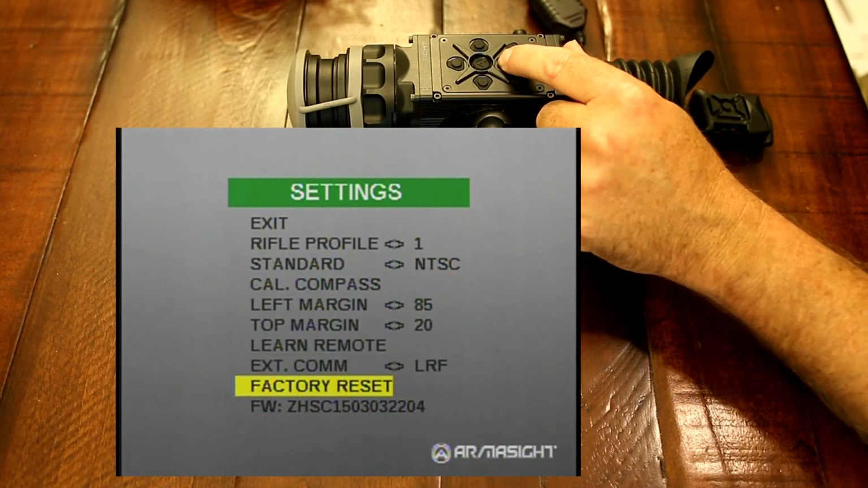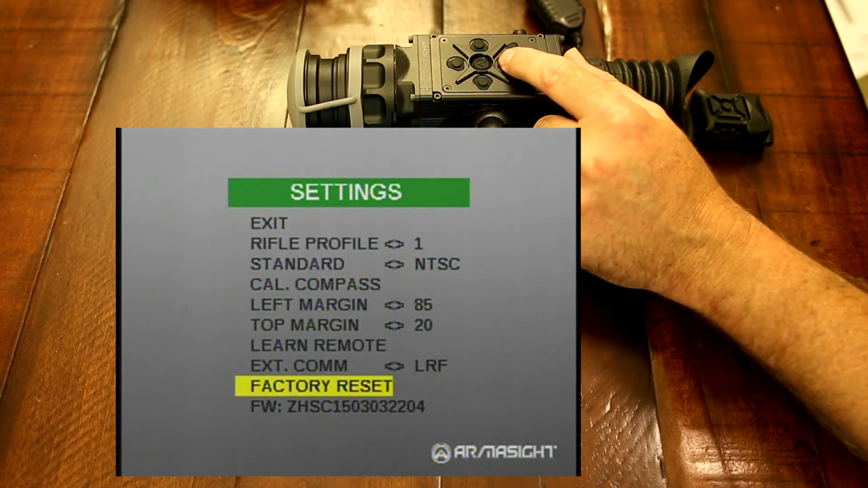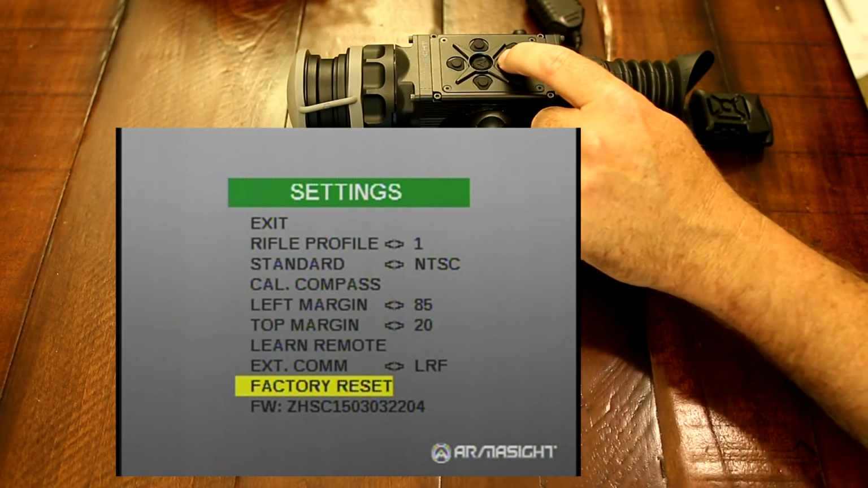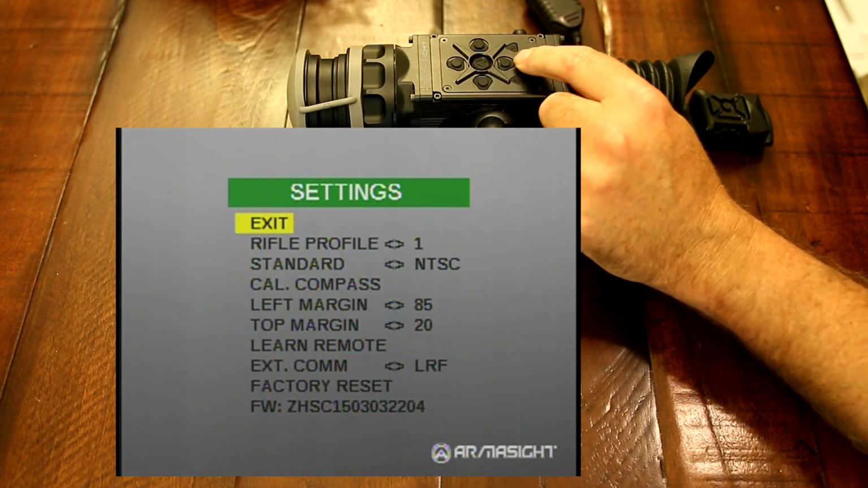And then your factory reset, if you've gone in or somebody gets a hold of your scope and pushes every button, your kid gets a hold of it, I don't know what, and messes everything up, you can go right back to factory and get everything as it should be.